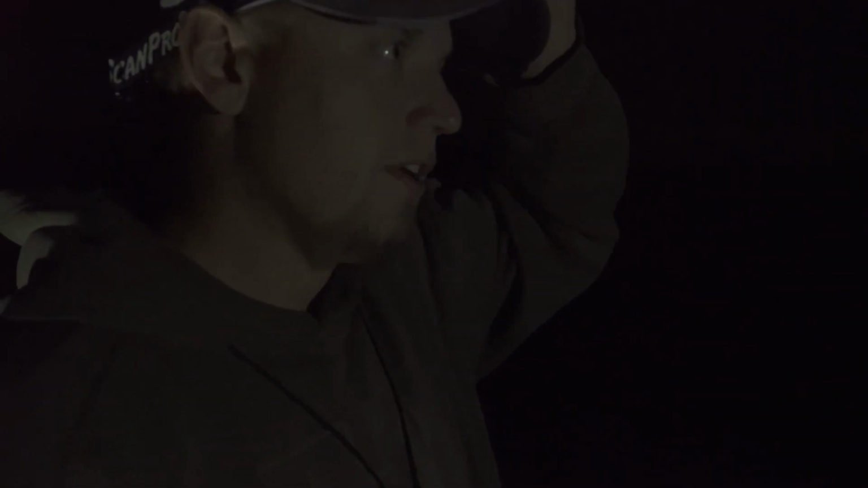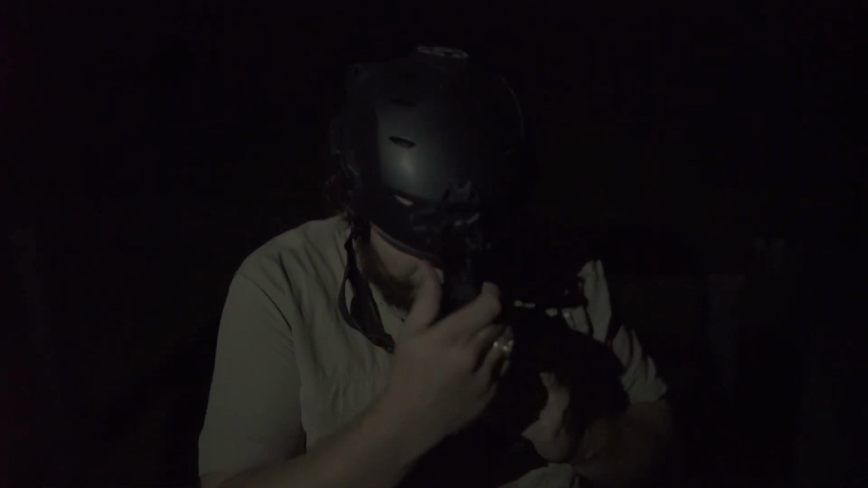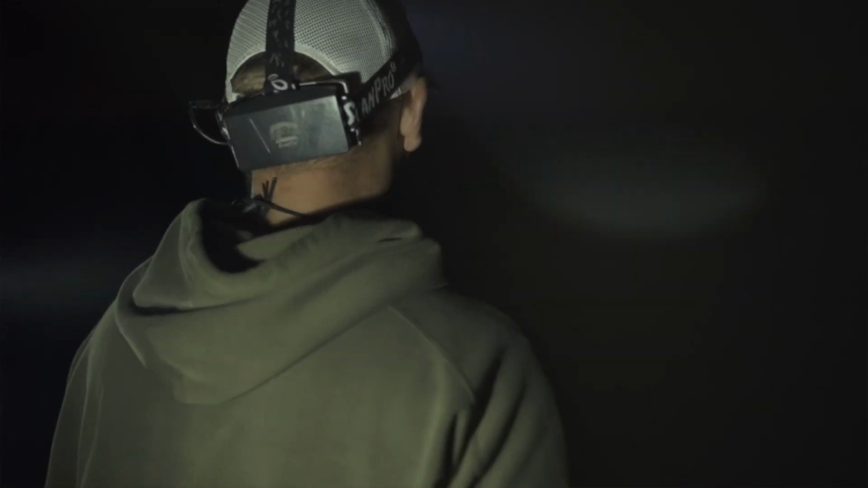We just now got here. Driving into this stand, Tyler was running the thermal and caught 2 coyotes. We got 2 coyotes probably less than 150 yards over the hill right over here, so we're gonna give them a go and see if we can get them to take a look. Right here we go.